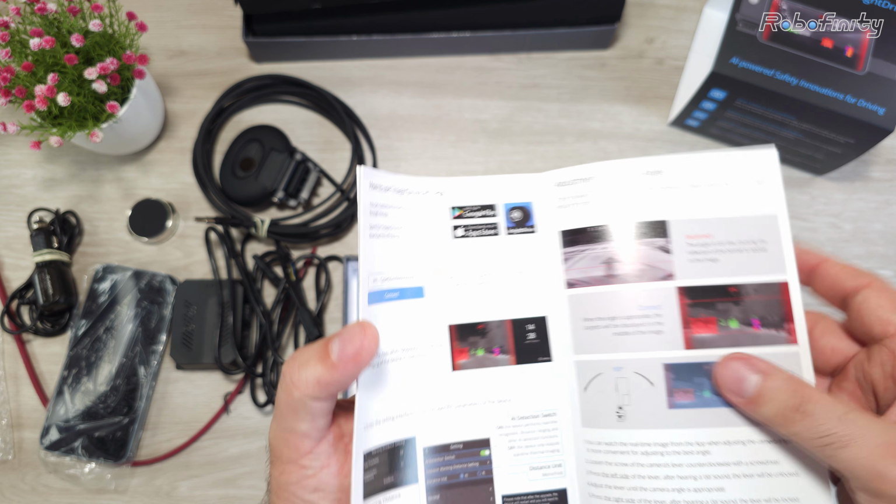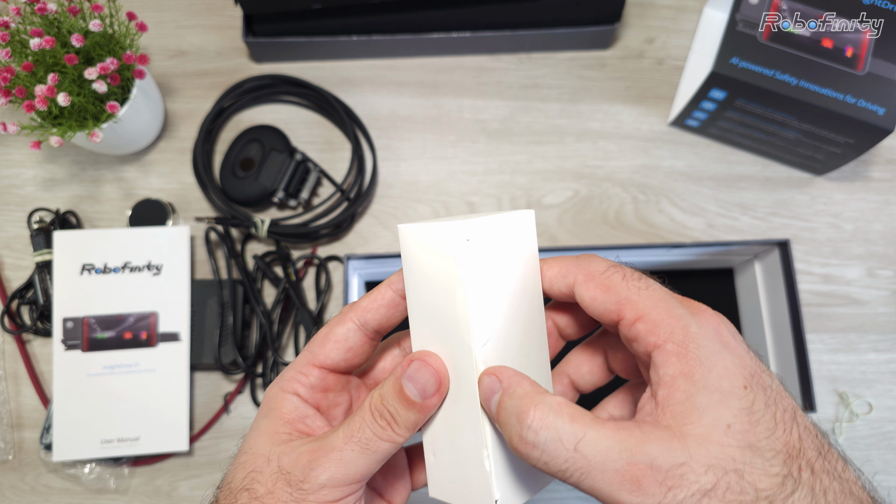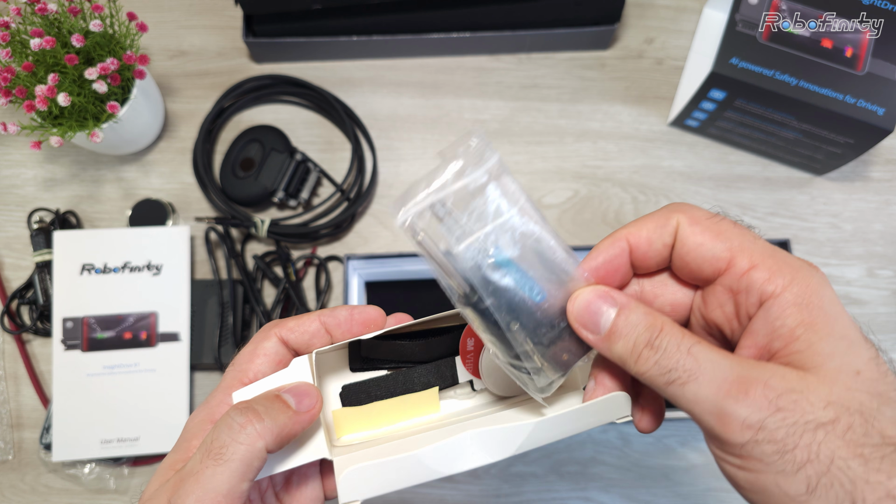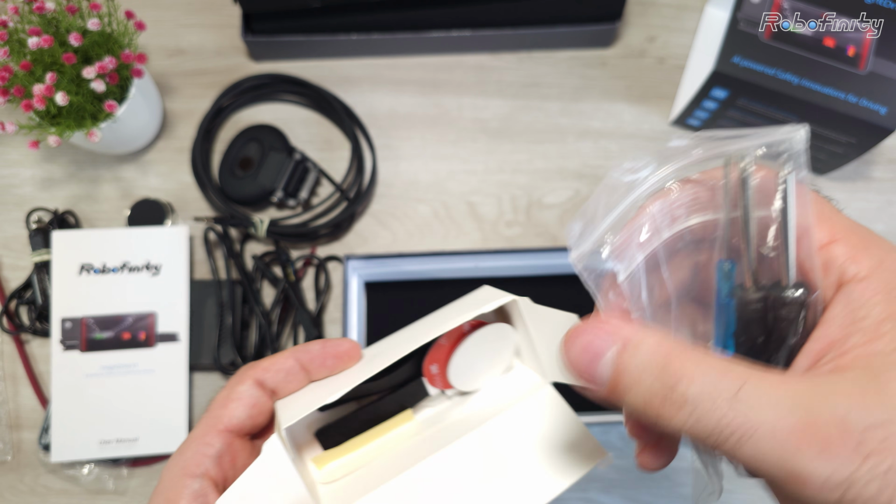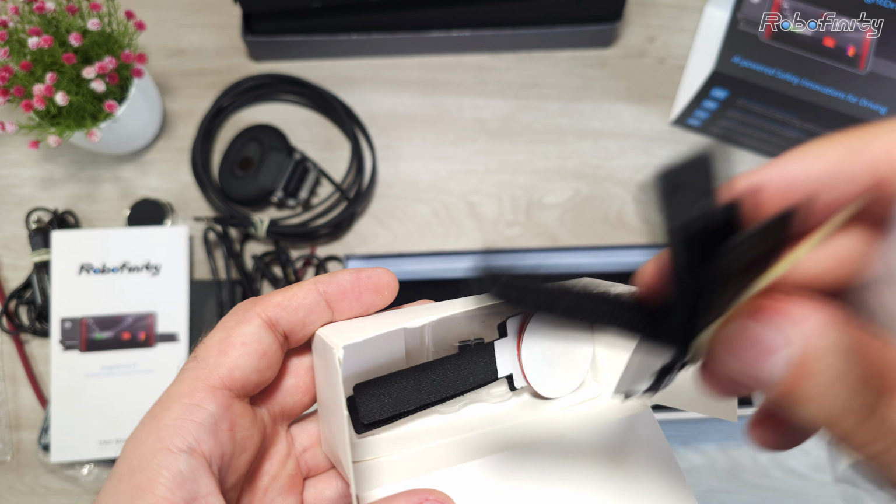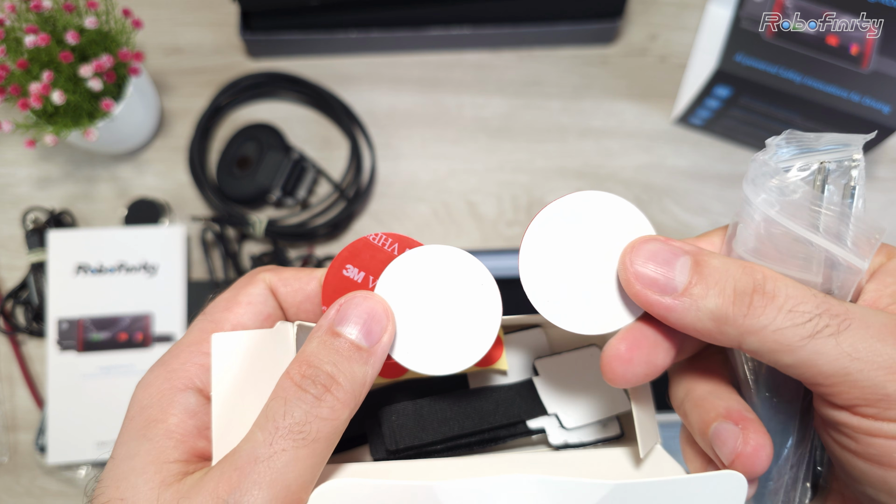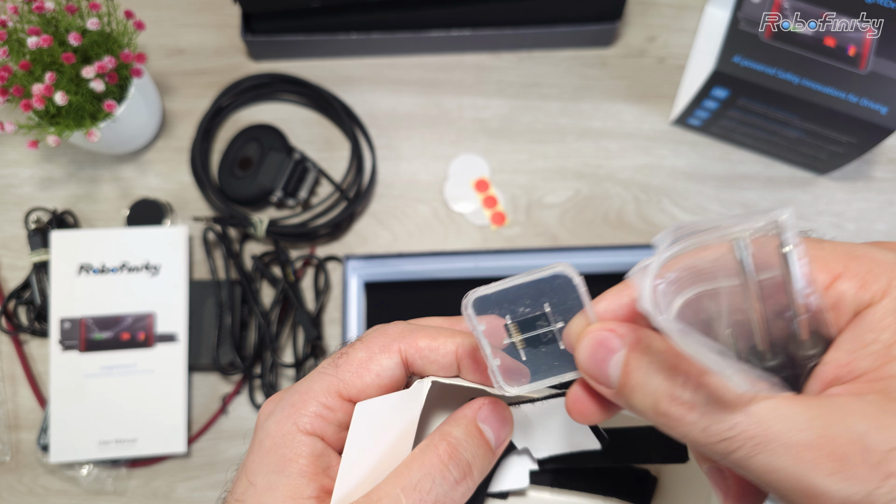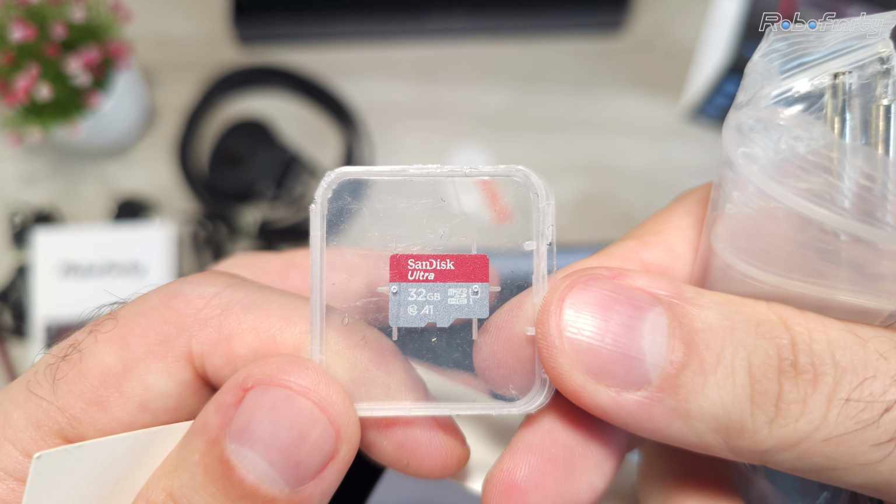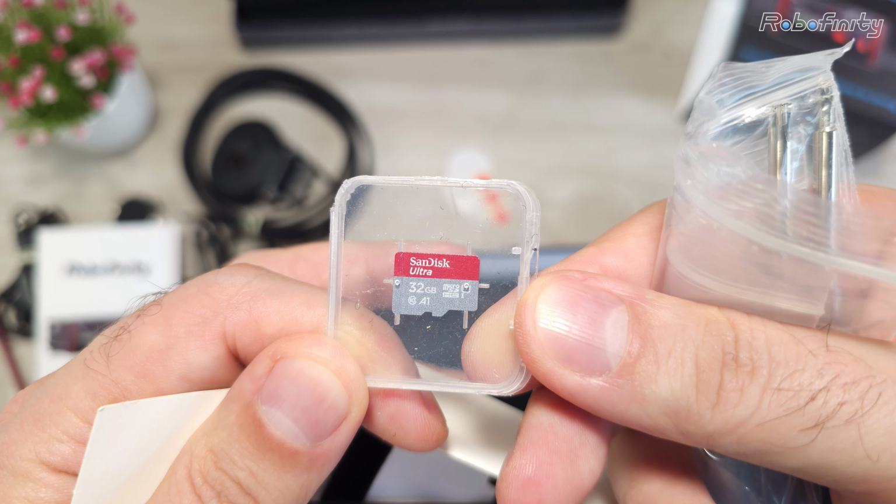You have also here a very detailed user's manual. And in this small box we can find small accessories, namely small tools and accessories for the installation. Fittings, spare parts for the magnetic holder as well. And of course there is also a 32GB SD card included in the box. The screen will support up to 128GB, so there's plenty of space to record.